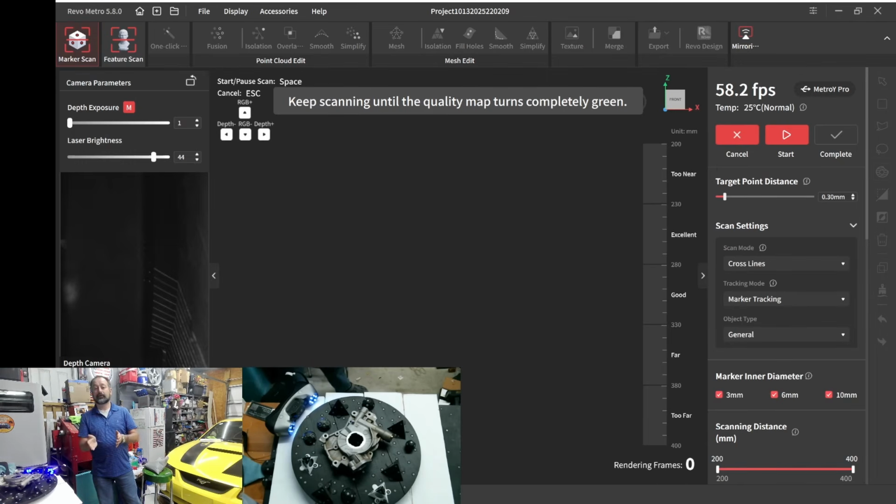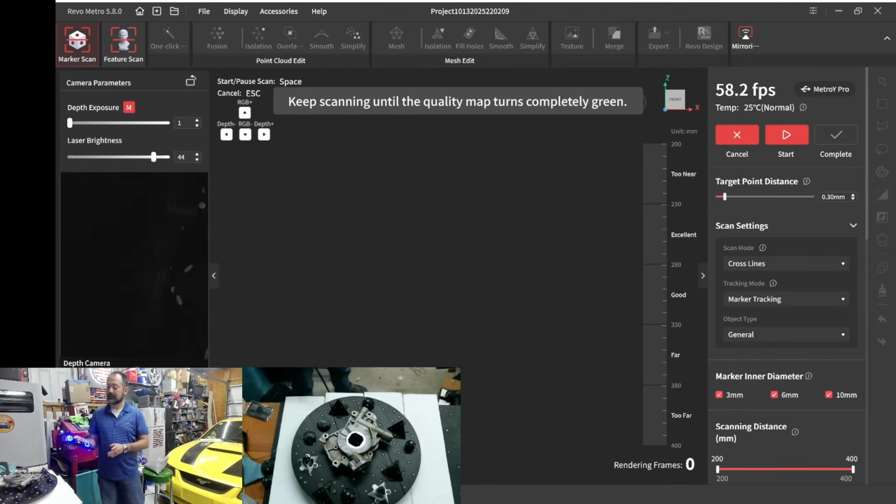Today I'm going to be demoing the new Revopoint Metro Y Pro, the new laser scanner from Revopoint. This was actually just released. It's starting to ship to multiple people that pre-ordered the device. But I'm going to be demoing it to scan a modular GT500 oil pump casing.